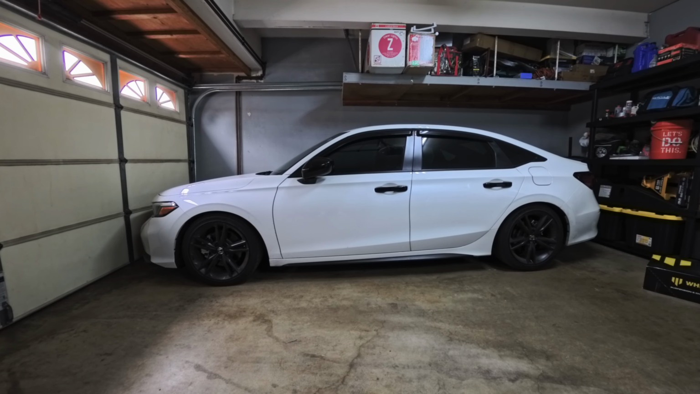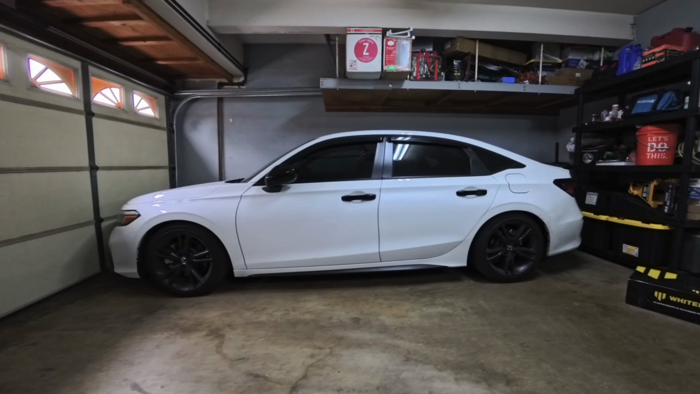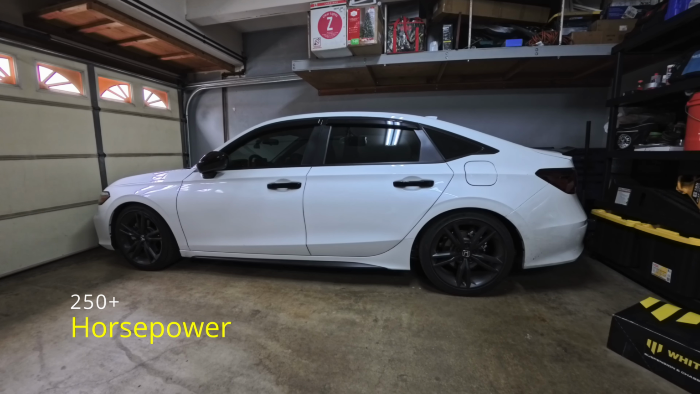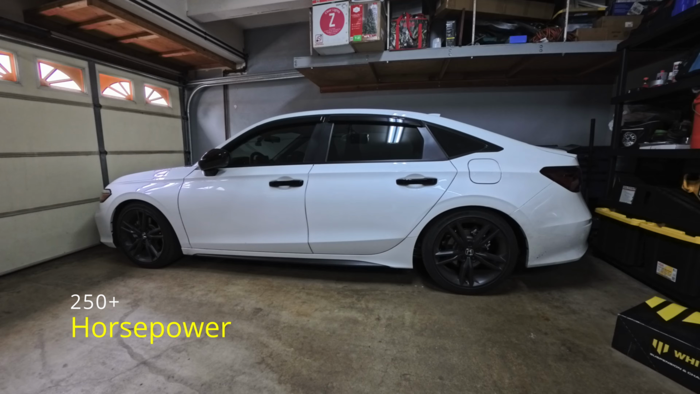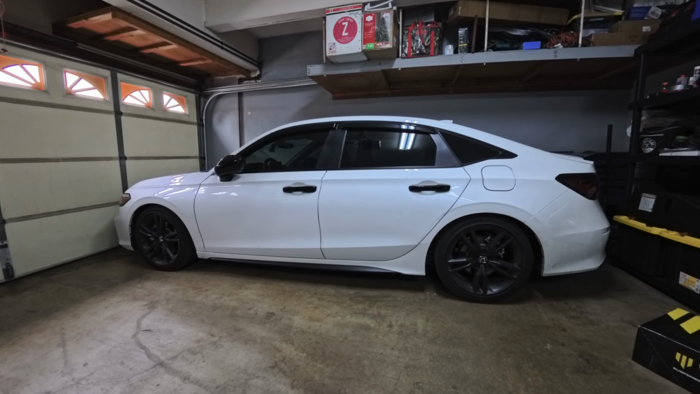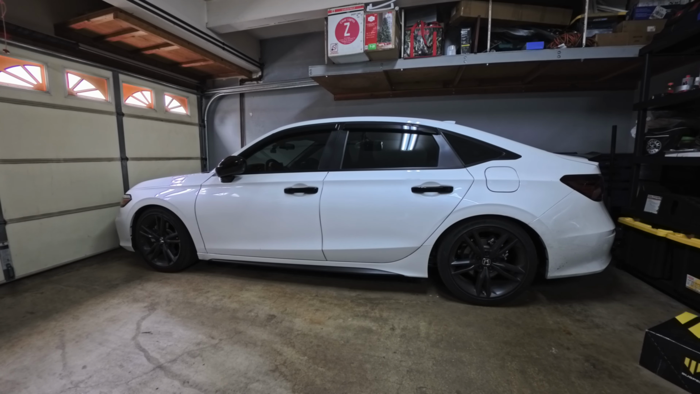There are some plans that I would love to do to this car. I would love to add more power, obviously. Everybody loves more power on these cars. My goal is to aim for 250 plus, minimum 250. I feel like 250 is the sweet spot for a car like this. This is not a Type R. This is a 2026 Honda Civic Si, and I believe this car has a lot of potential.